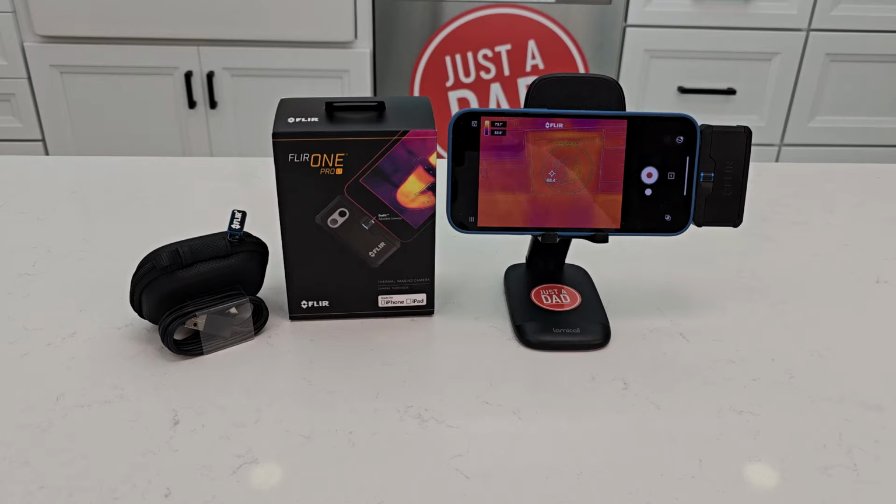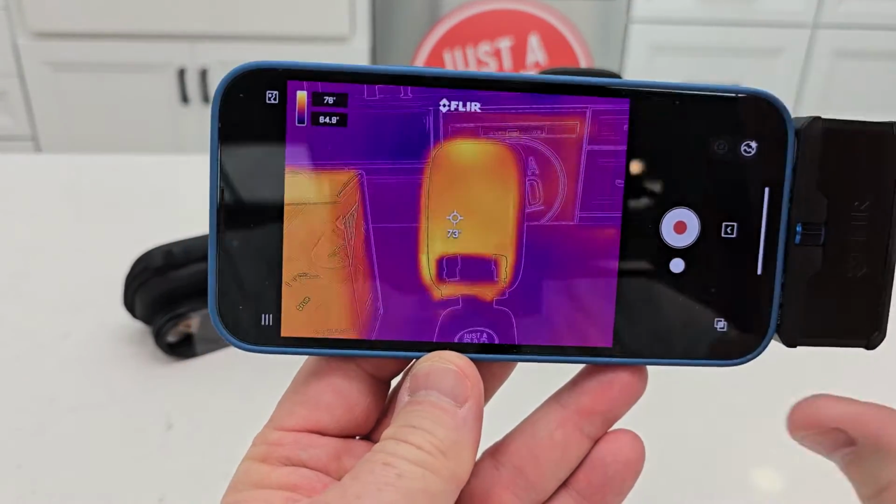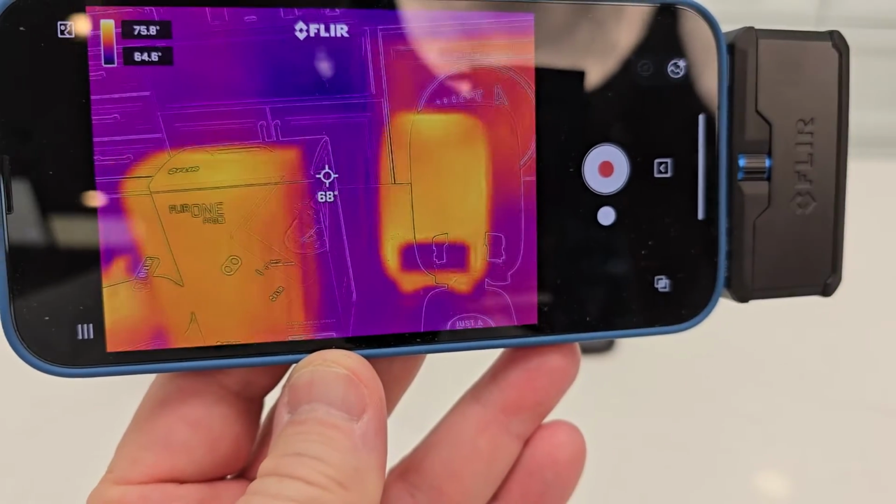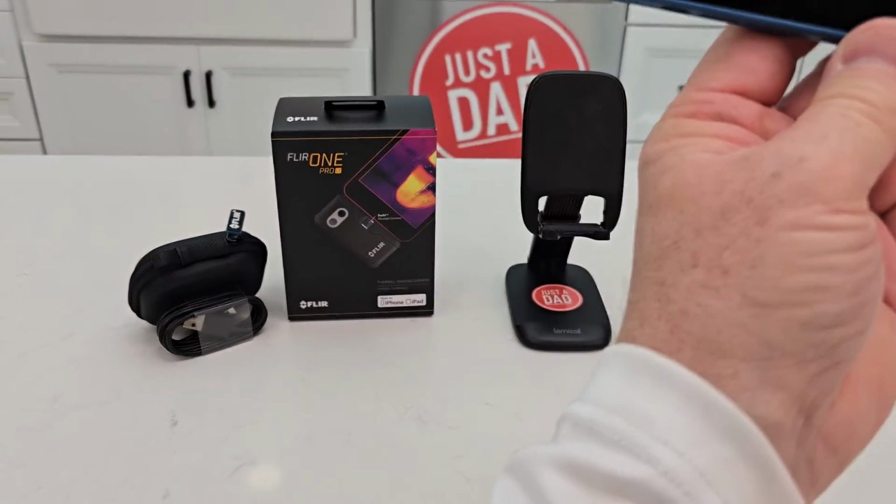Today I'm going to do a review on this FLIR One Pro. This is a thermal imaging camera. I've got it on my iPhone 13 Pro Max. It's very easy to install and you can see the different temperatures, and it even tells you the temperature of wherever that dot is on the screen. Very, very nice. Okay, so when you first unbox it, here's the actual camera.